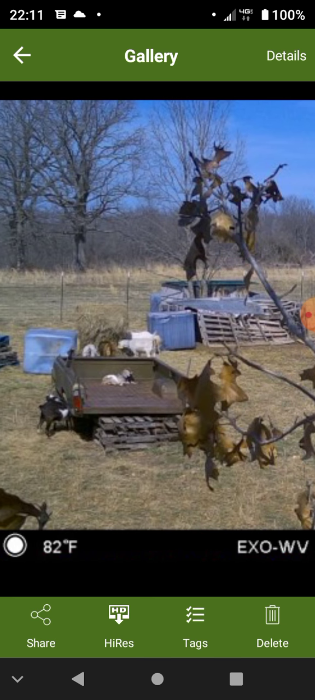This one's kind of cool. Got the goat laying in the bed of the truck. I don't know who that is. It's hard to tell. Could be Cleopatra, but it looks a little small to be a Cleopatra. And she's also kind of blind right now, so it might not be her. She may not be able to get up in there. That black and white goat there on the left side of the pickup truck bed, she is a pain in the butt.